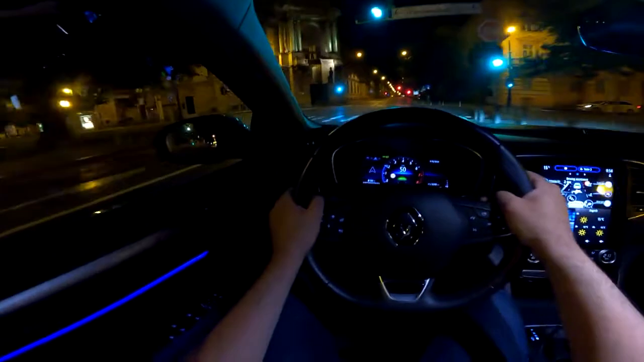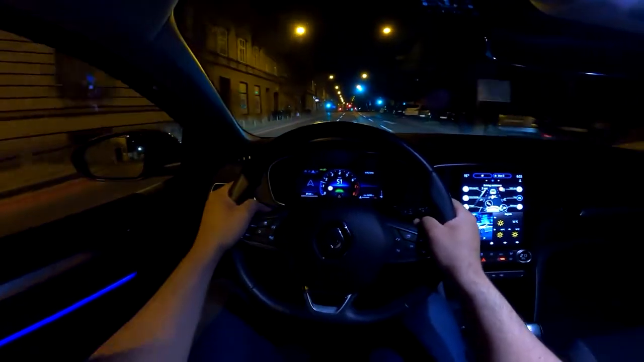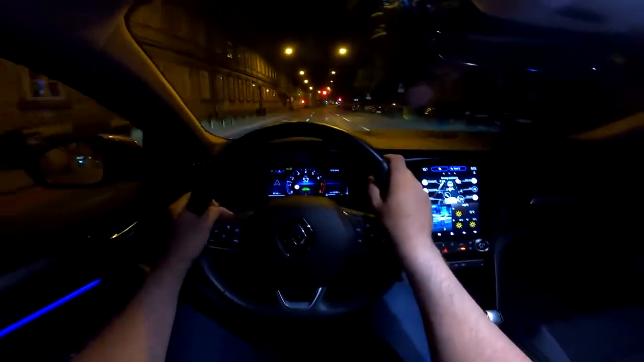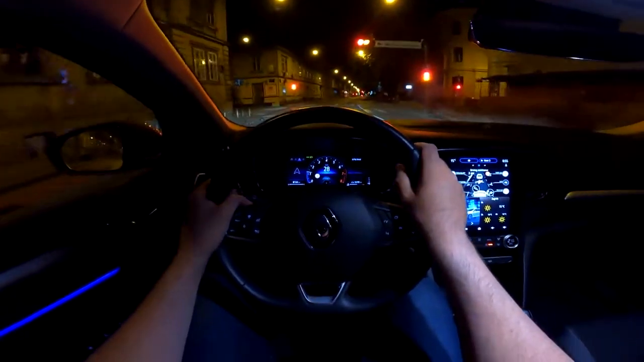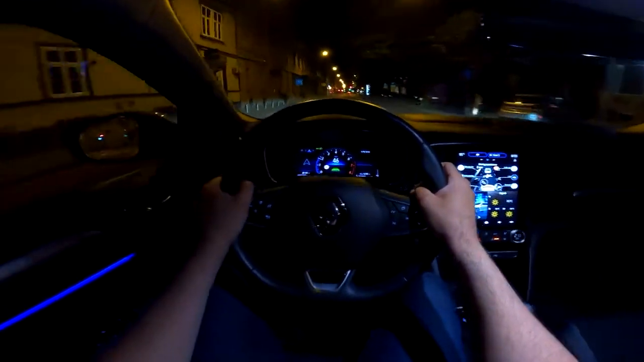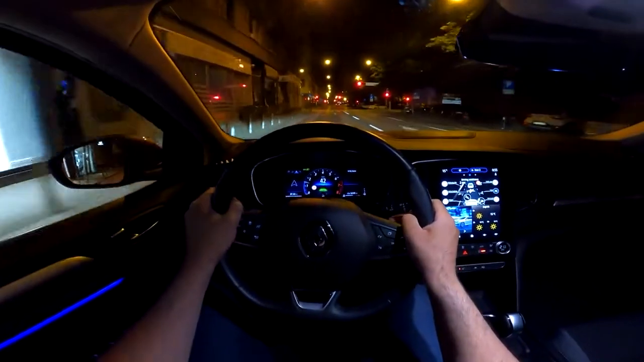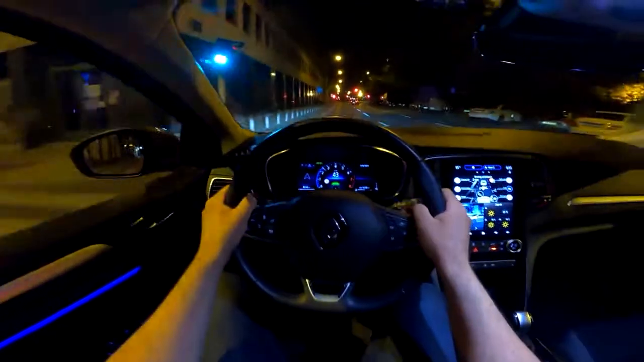And that is pretty much it. I actually want a car next to us so that I can show you the blind spot assist. Let's hope that we stumble upon one. Of course, it is almost 1 a.m. on Monday, so not many cars are around. But yeah, I hope you liked this night point of view drive of the facelifted Renault Megane. Tell me in the comments what are your thoughts on this car and how do you like this ambient during the night. I think it is quite relaxing one, and they did a good job with the digital cockpit.